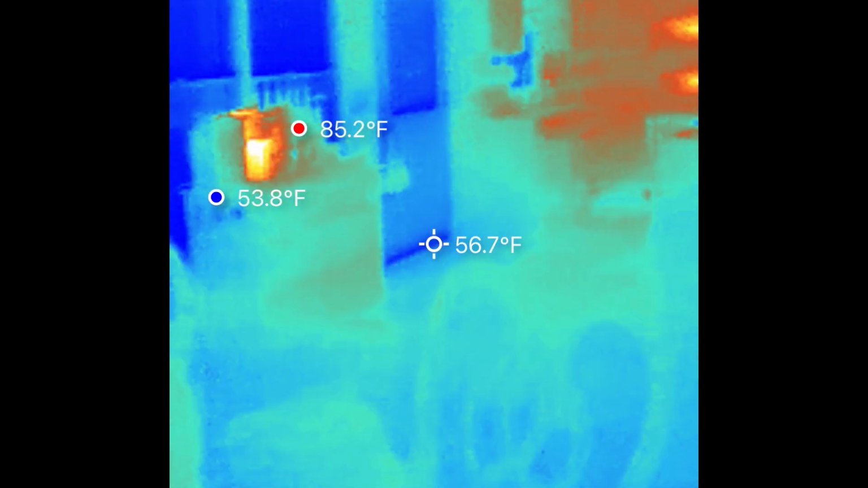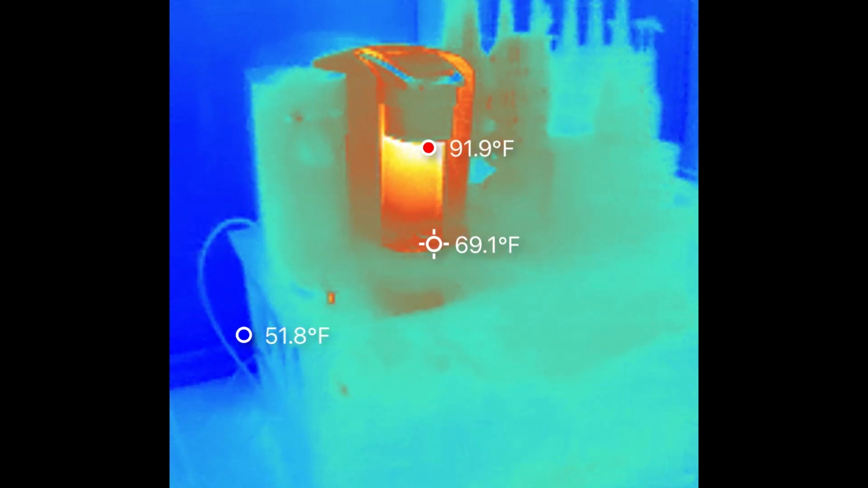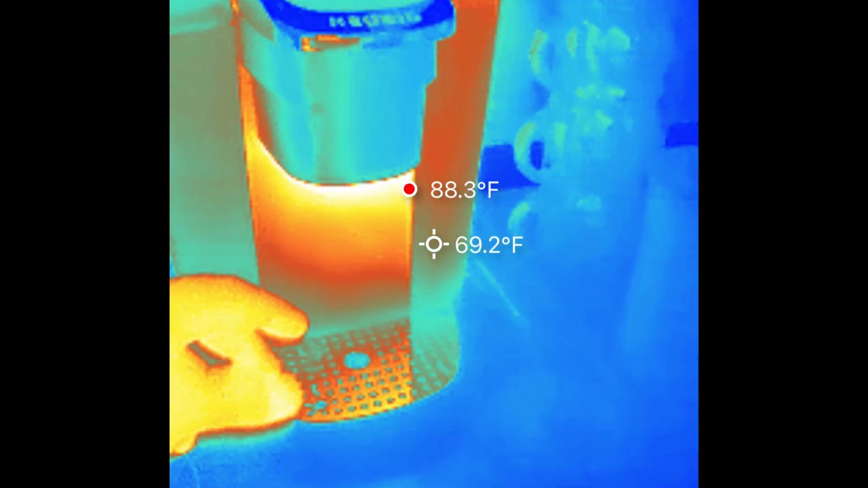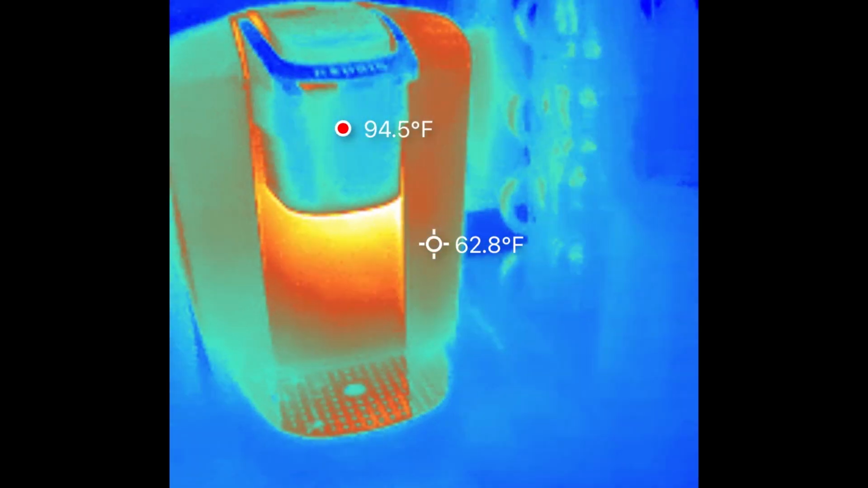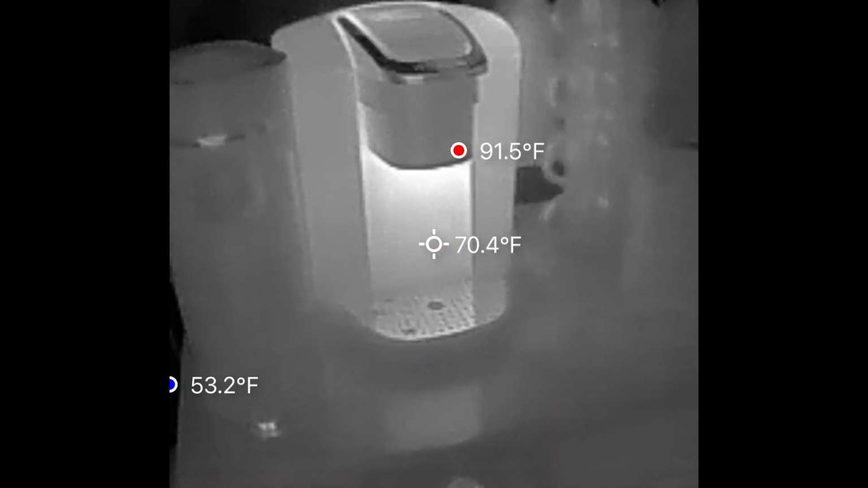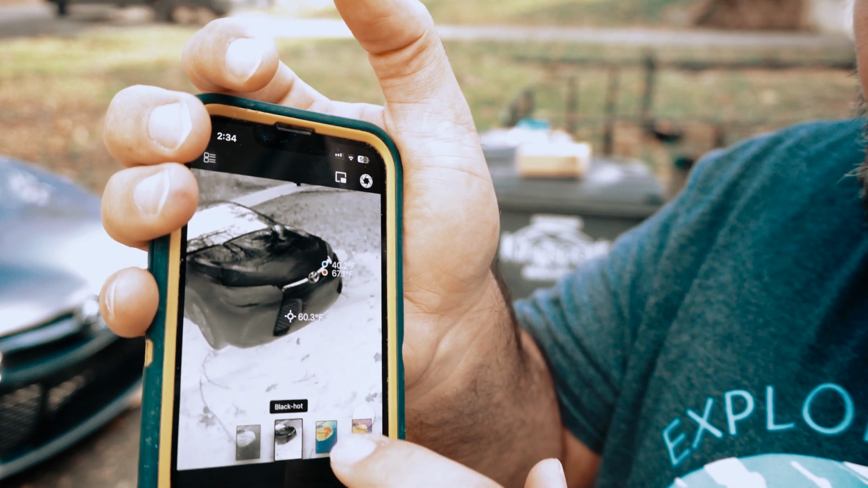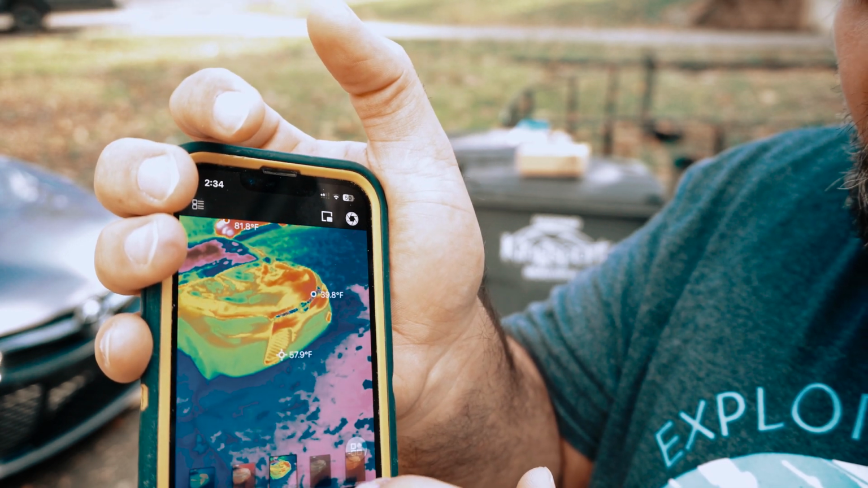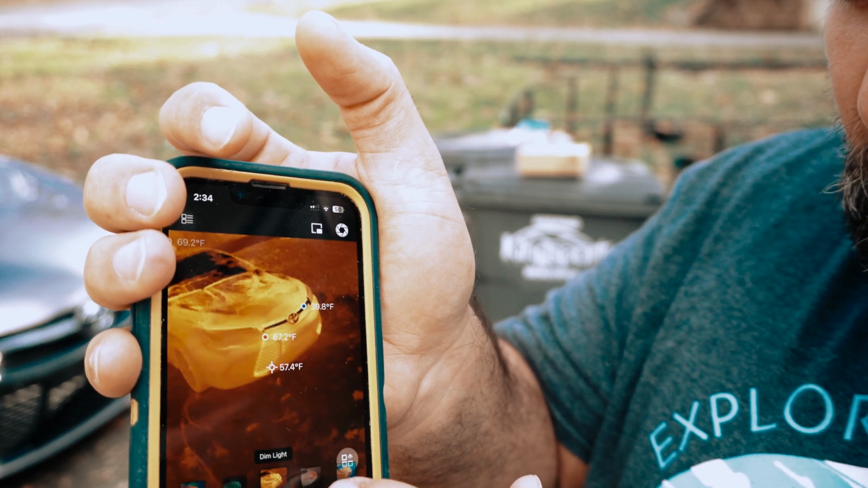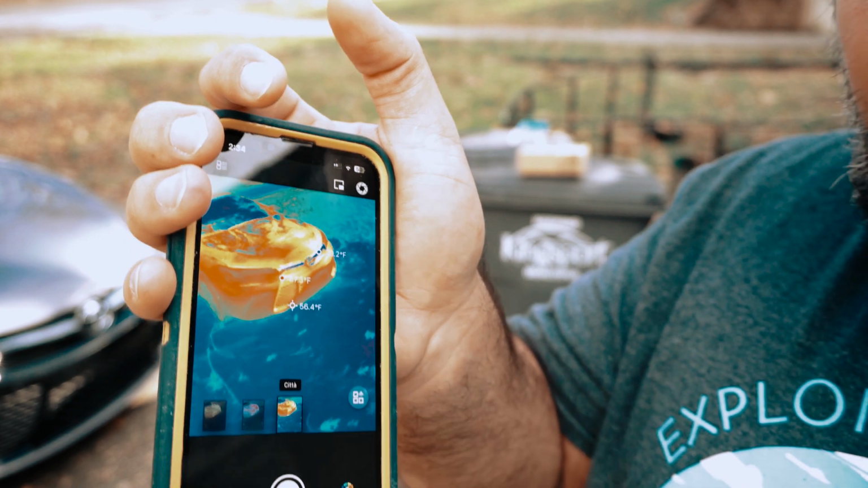It's loading. The cool thing about this Thermal P2 app is it'll actually target the hottest and coldest spots on the screen that it sees. It's actually got a center spot, and that's going to be wherever I'm targeting, but it'll also measure the hottest and coldest spots here as well. So very cool. Now you'll see here, you can also switch the palettes on here, much like the other. In fact, they're even named the same palettes here. Golden red, medical, dim light, gold, red hot, and that Sita, whatever it's called.